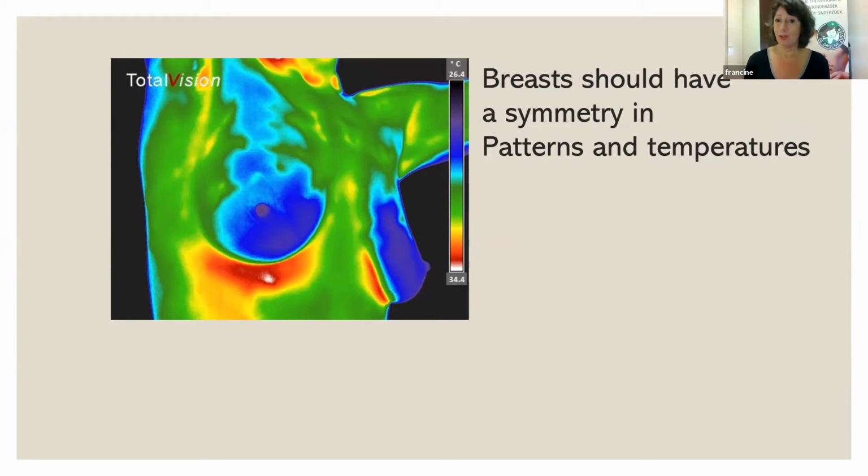So if I ask them, do you self-breast examine? They say, no, I will not touch it. Maybe my husband wants to do it, but I'm not touching it. I mean, what kind of an era have we entered that women not even dare to touch their own breasts anymore? So I also teach them how to do a good breast examination.